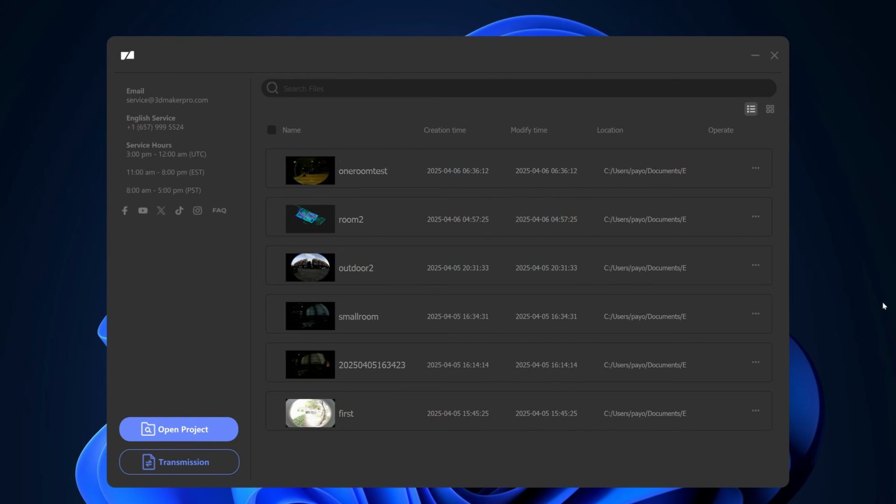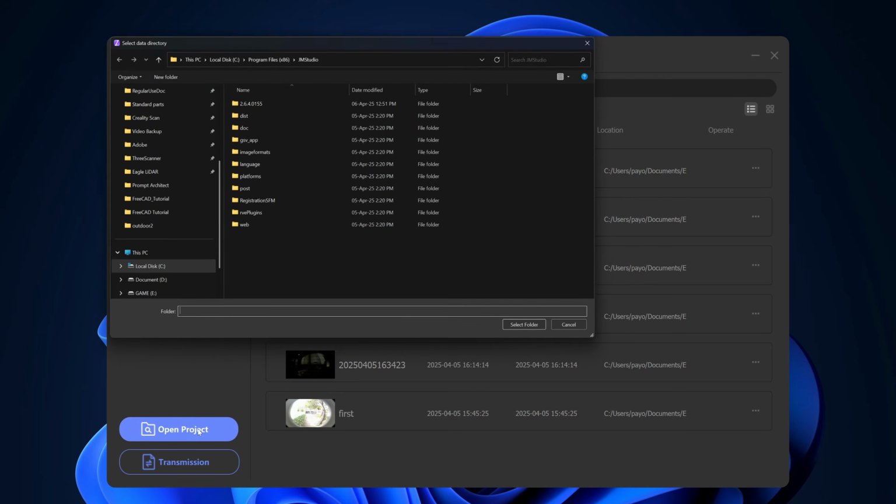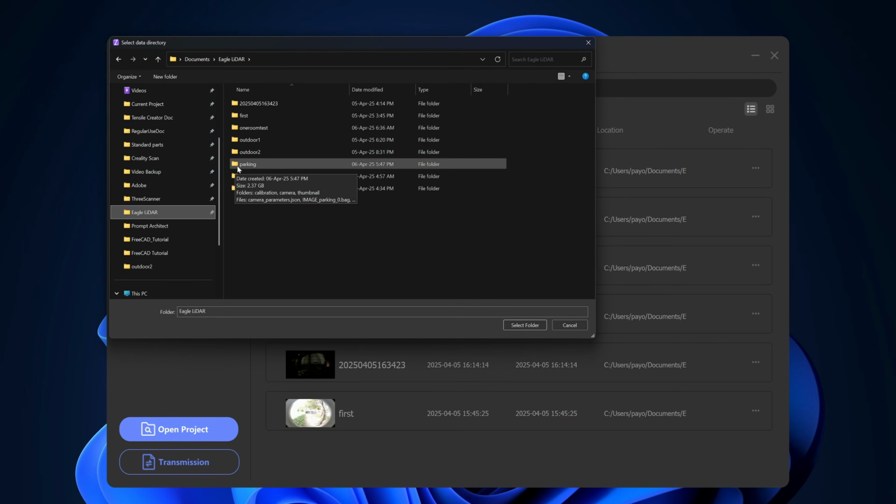Okay, I have already copied the files into my computer. It's a folder and the size is about 2.4 gigabytes for the car parking scan. This is Ray Studio. You can download it from the 3DMakerPro website. Today is 6 April 2025. This is the latest version. Next, I will process the point cloud by opening the project. I will click on the folder. That folder is parking. Then I click select folder.